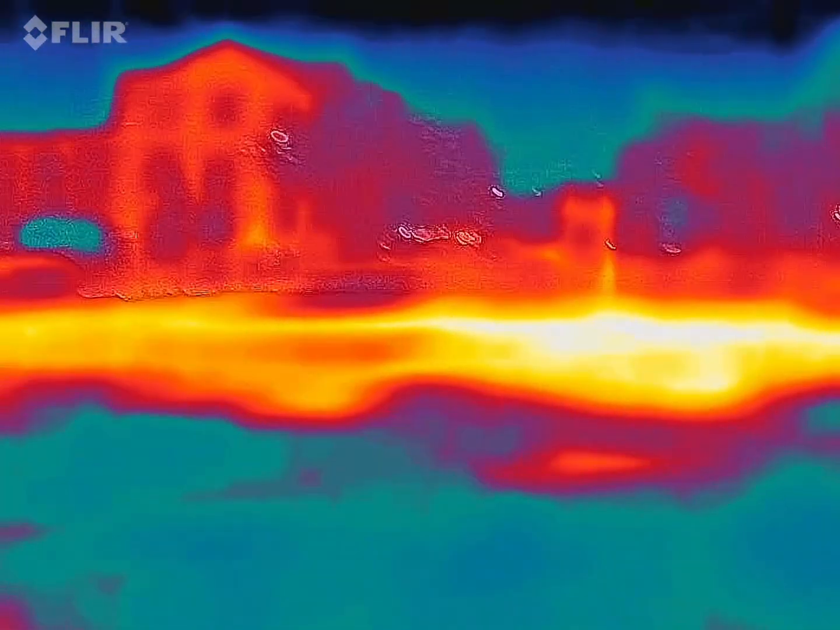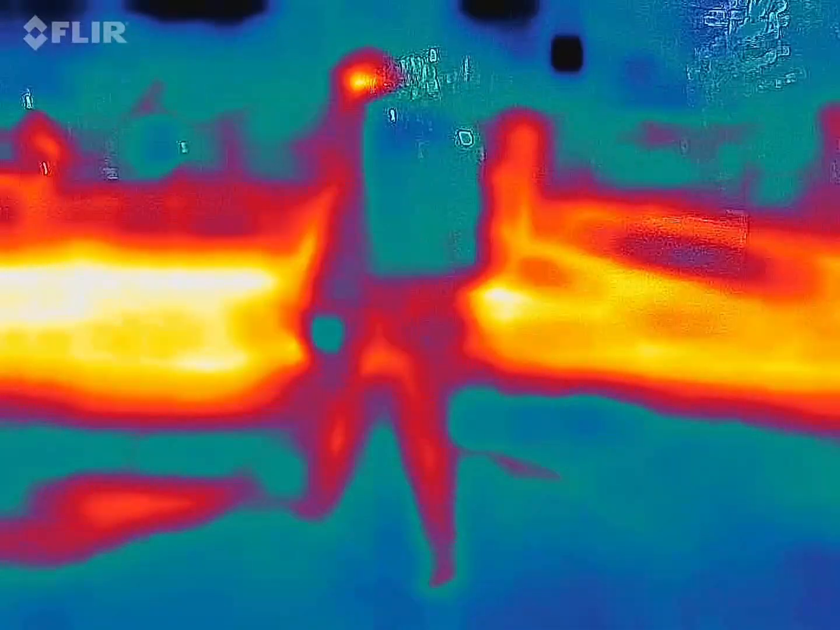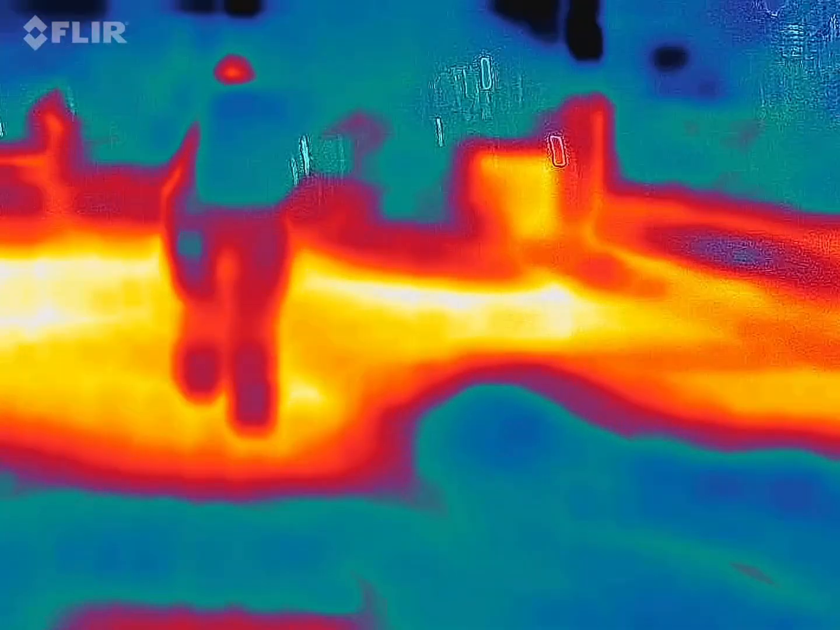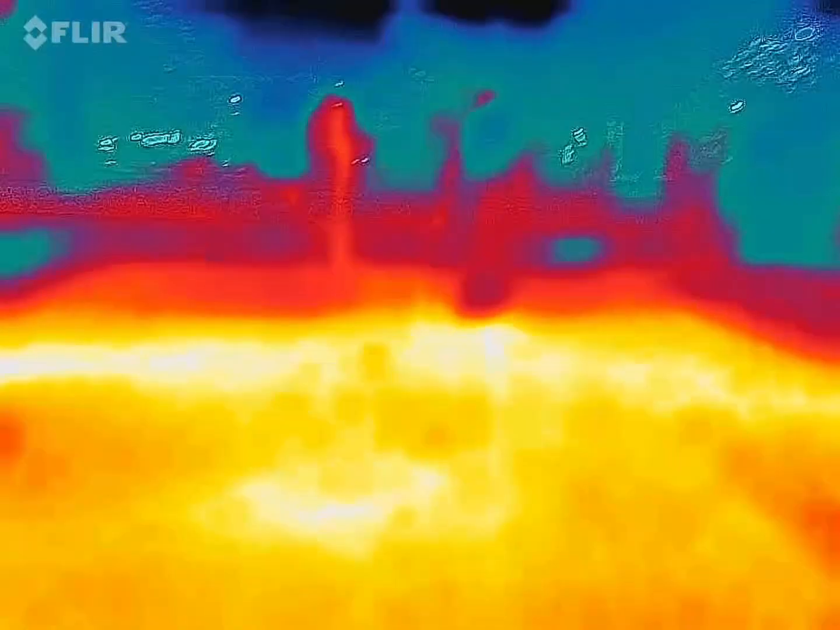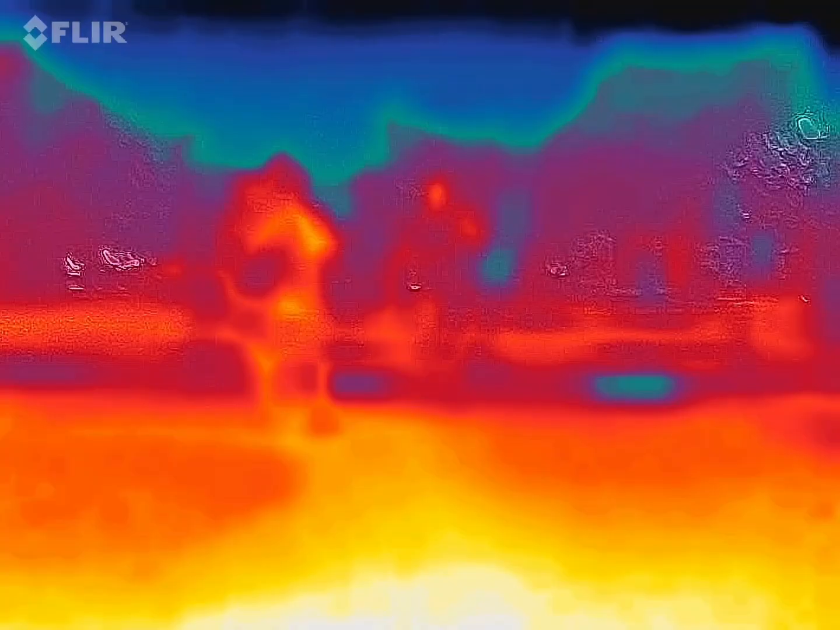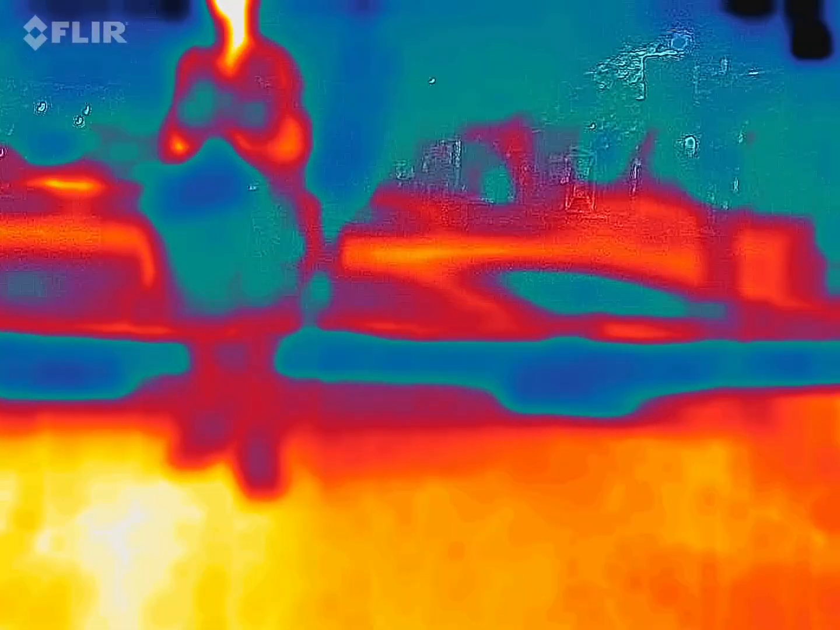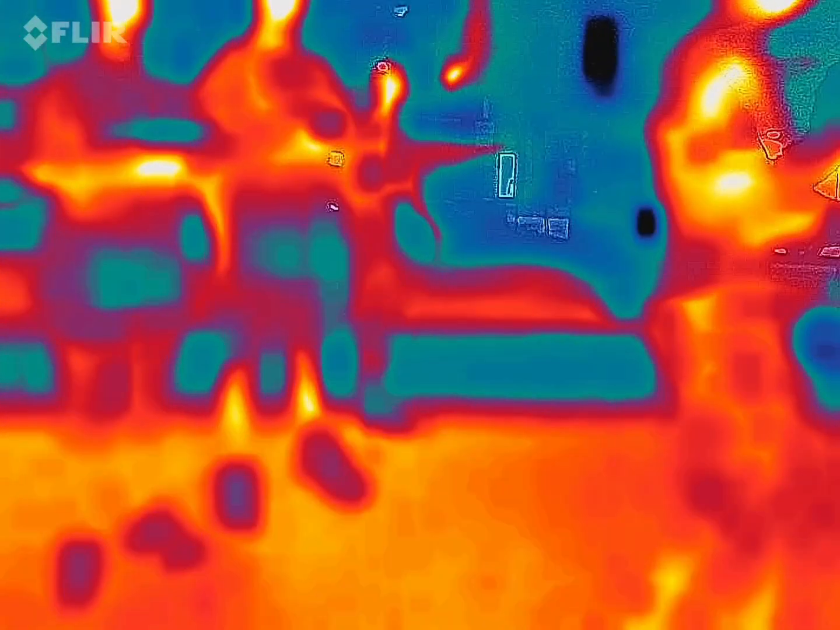All right guys, let's head to the back. Let's see what we got going on here. The wind finished swinging. It was good. Yeah. But nothing. Nothing specific anyway. Nothing in response.